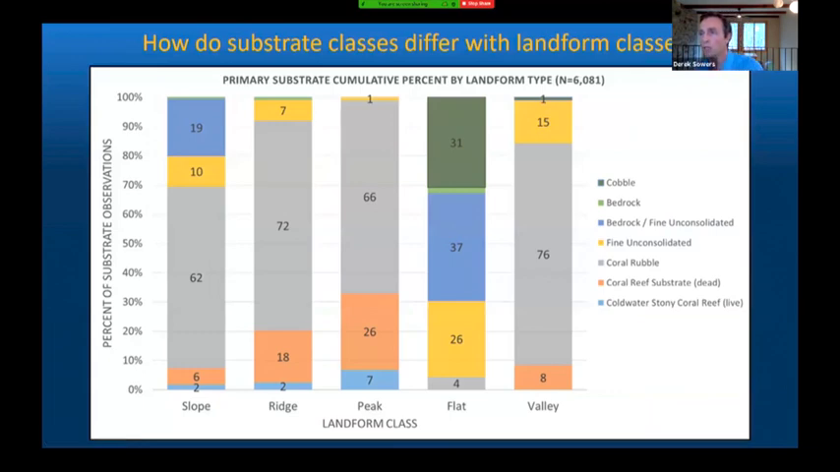So a key question we had was, how does the substrate class differ with the landform classes that we defined? So this plot shows the primary substrate types observed for each landform class. The y-axis is the cumulative percentage of all the substrate annotations for that landform class. This is important because it shows the relative substrate composition of each geomorphic landform that we explored.